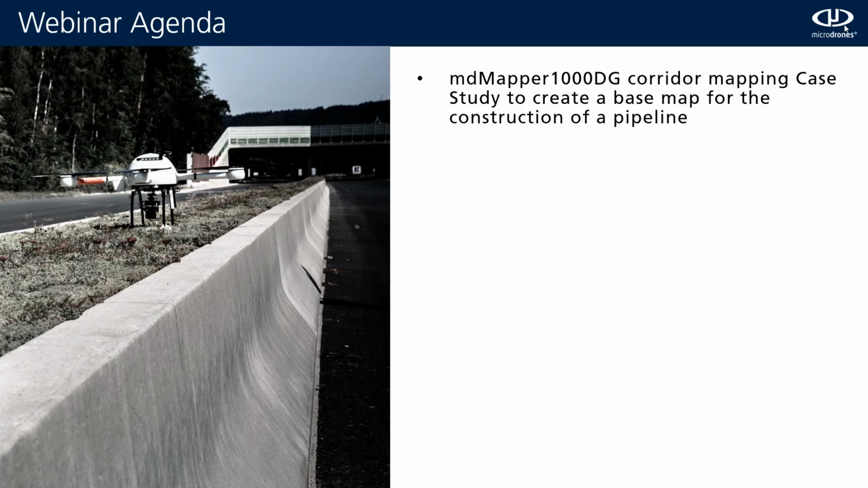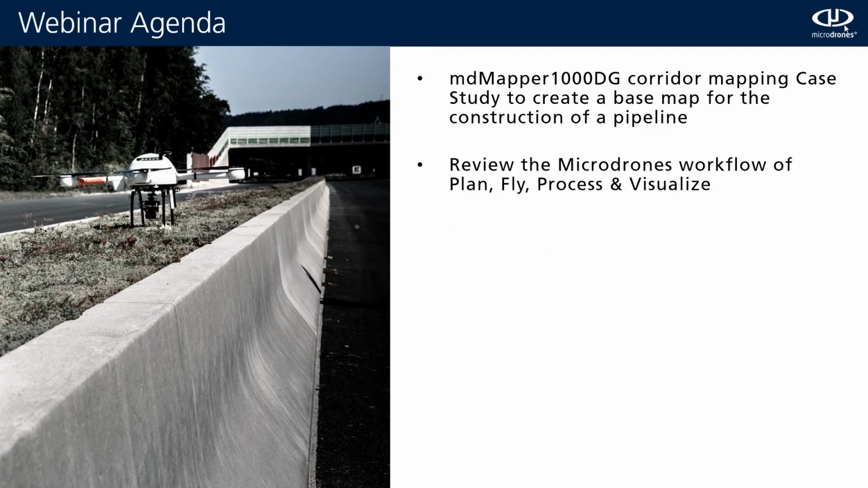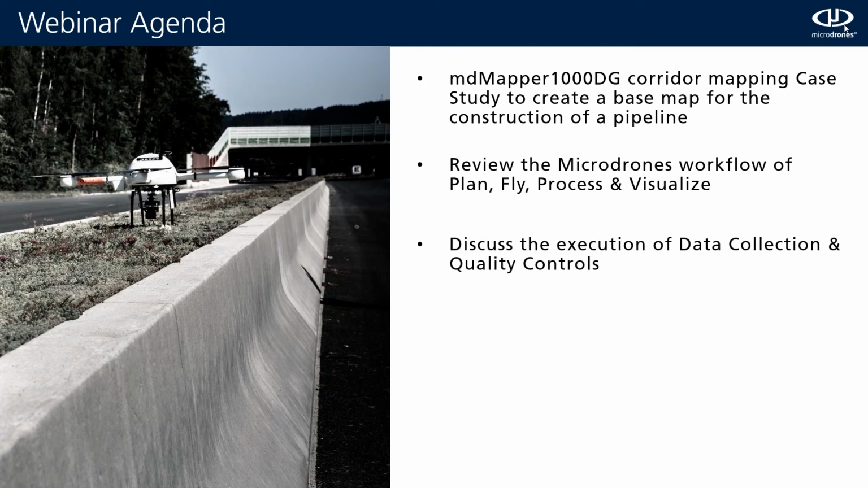In today's presentation, Jaume will review the challenges of corridor mapping with a drone and how to overcome them. He'll walk us step by step through the Microdrones workflow. Then we'll discuss the execution of data collection and quality controls, followed by an overview of the final deliverables.